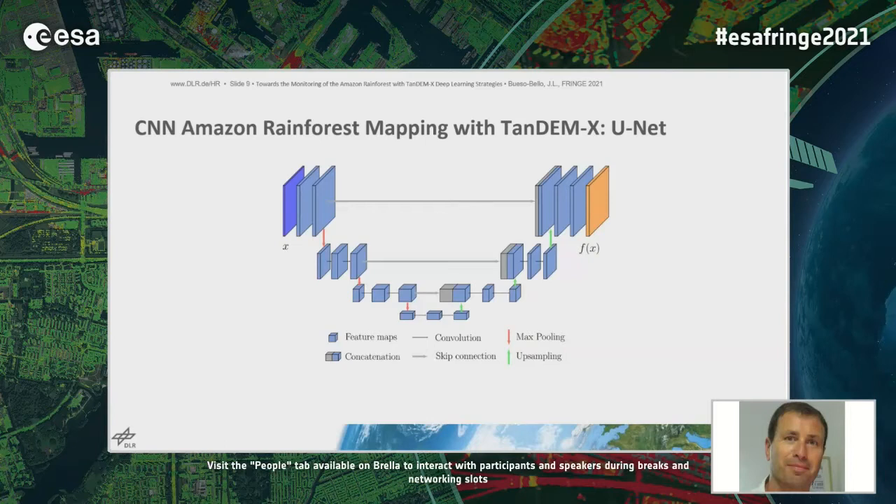Also, we extended the output, not just to classify forest and non-forest, but also, taking benefit of the environment of the Amazon rainforest, to classify water. The U-Net was trained from scratch to avoid any type of transfer learning, and we use an ad hoc training strategy for model generalization over all the different acquisition geometries. Please, next slide.